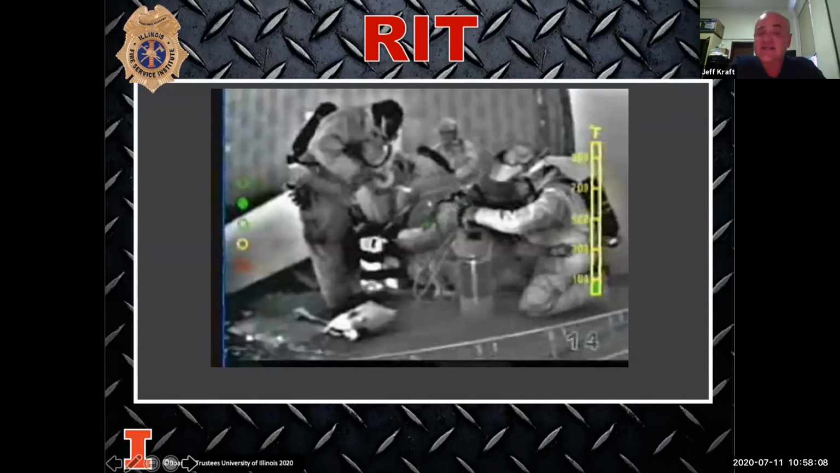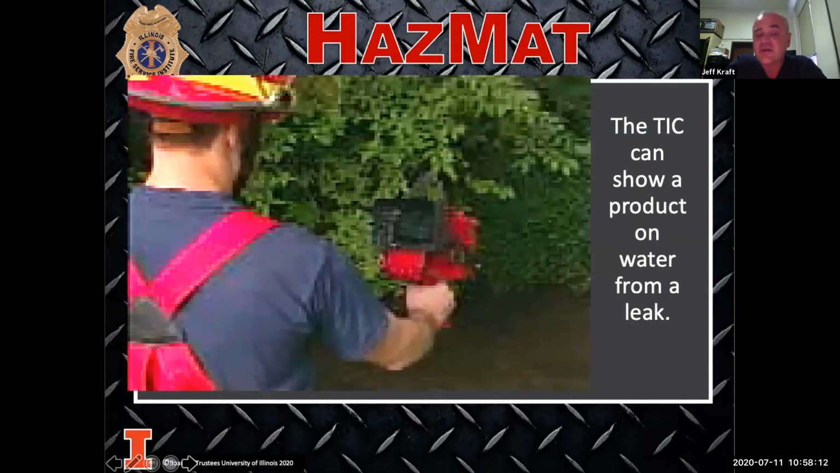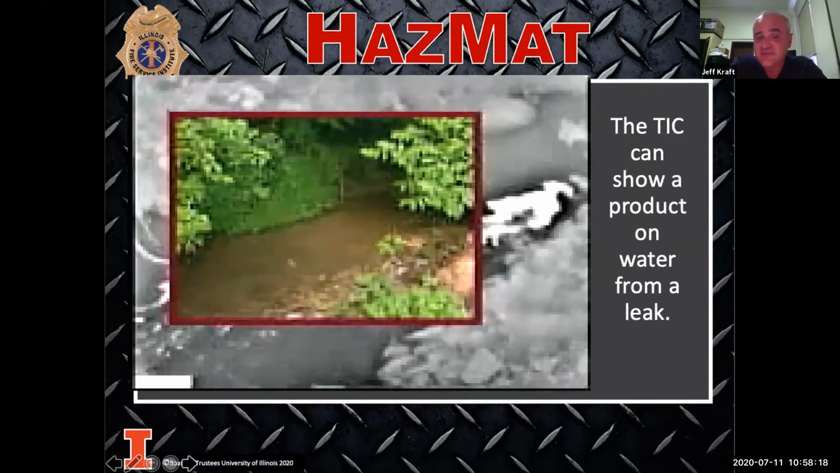Using it for hazmat, I can tell on top of water that there's chemical or product floating on the water itself. With my eyes, I can't see it, but with the camera, I can because it's a different temperature.